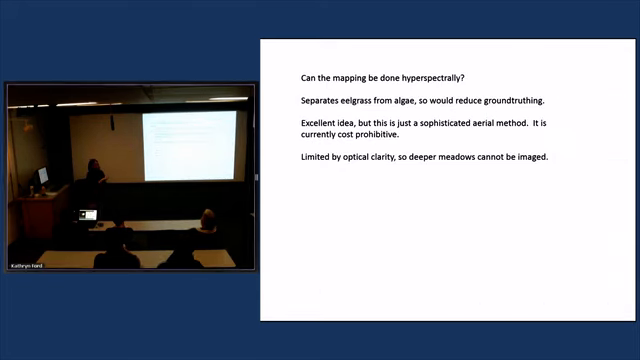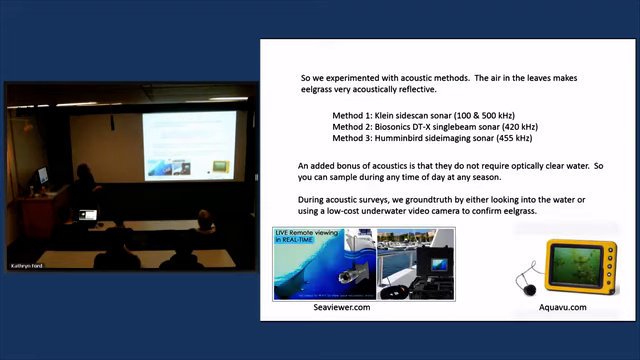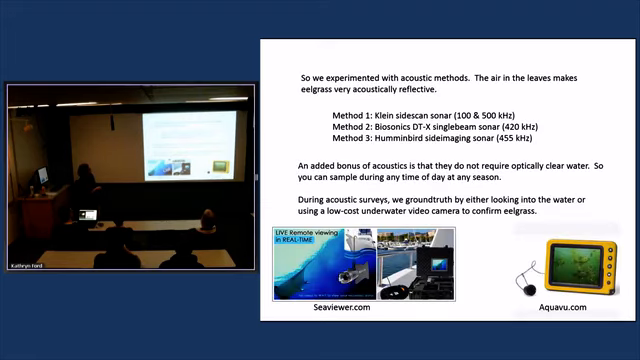I threw this in here really quickly. There is a method, hyperspectral methods, and if you're interested in hyperspectral methods or you do it, I'd love to talk to you. But the bottom line is we're not pursuing this because of cost, although there are some low-cost drone-mounted hyperspectral units that we're looking into. It'd be really fun. So we focused on acoustic methods.